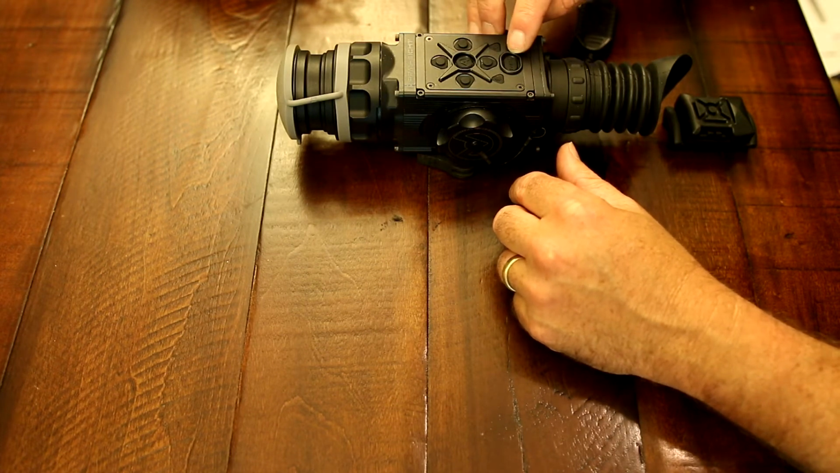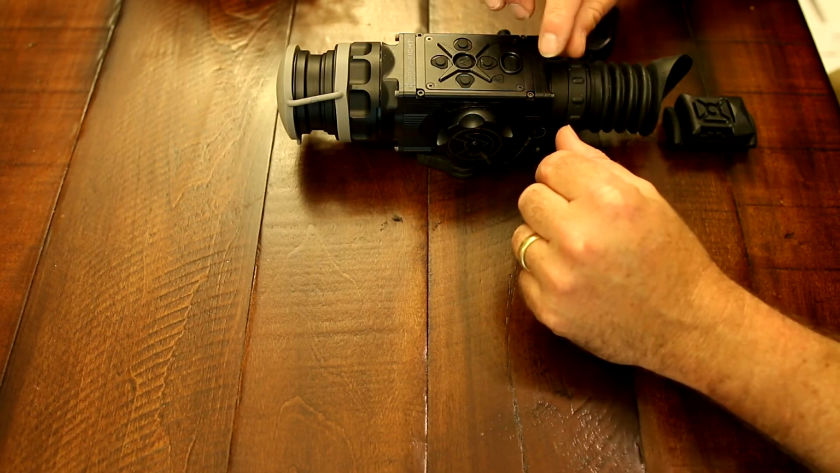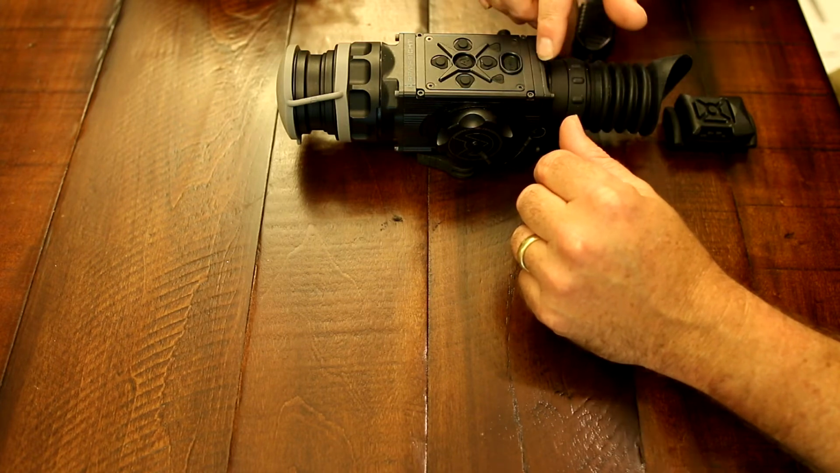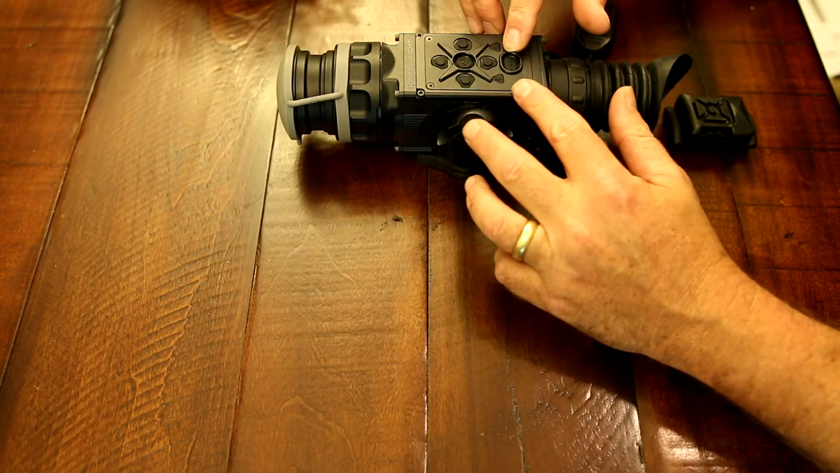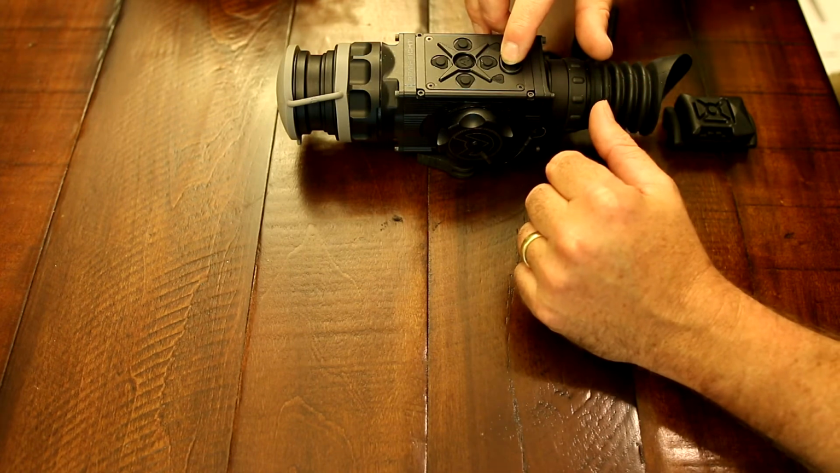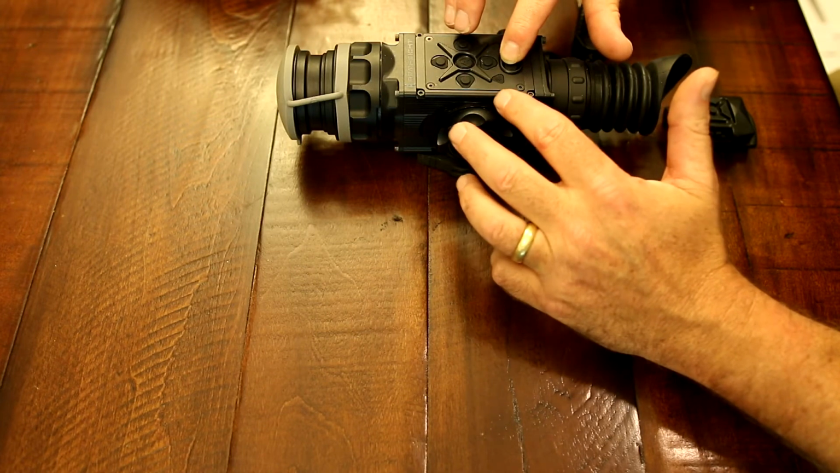As you can see, there is a power button, whereas on the standard ZEUS or Apollo, there is a turn switch or knob back here to turn it from on, off to standby. On the Pro line, you actually press the button, hold it down, scope comes on, and then press it down, hold it on, down, and it goes off.